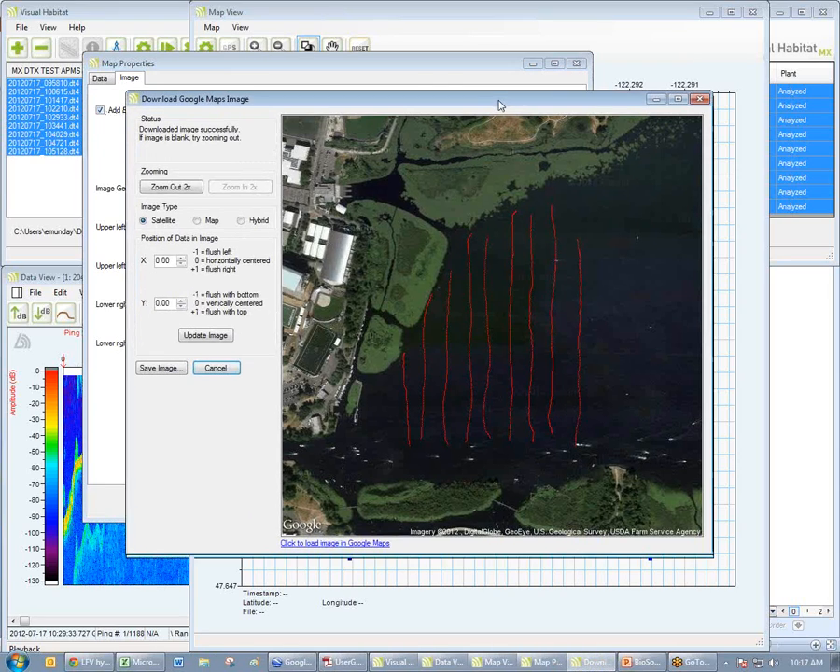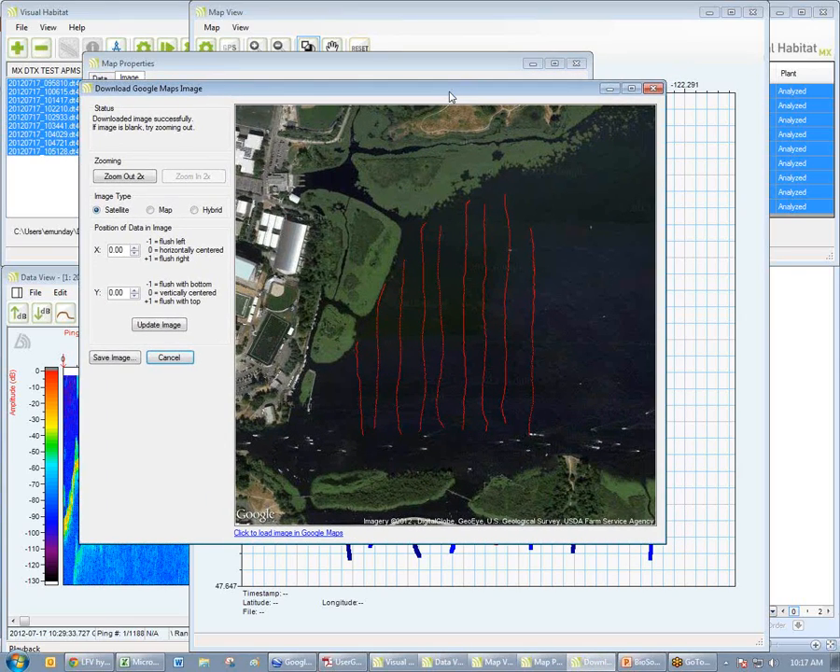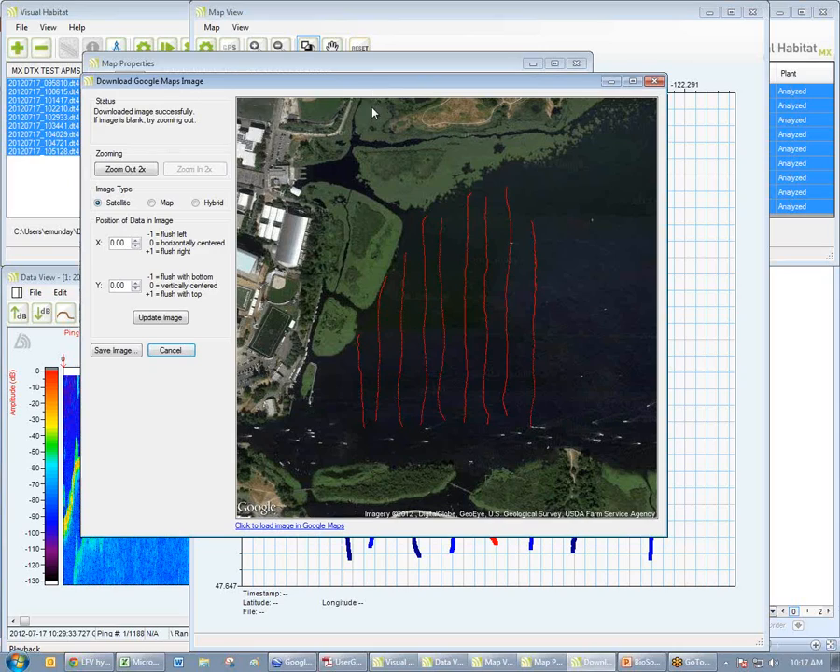Now, this just happened in about 2 seconds. What the software does is it goes to Google Earth and uses the 4 outermost coordinates to find the background imagery. Now I can adjust this left, right, pan out, zoom in, or I can just simply accept what it has drawn. In this case, it looks quite good.